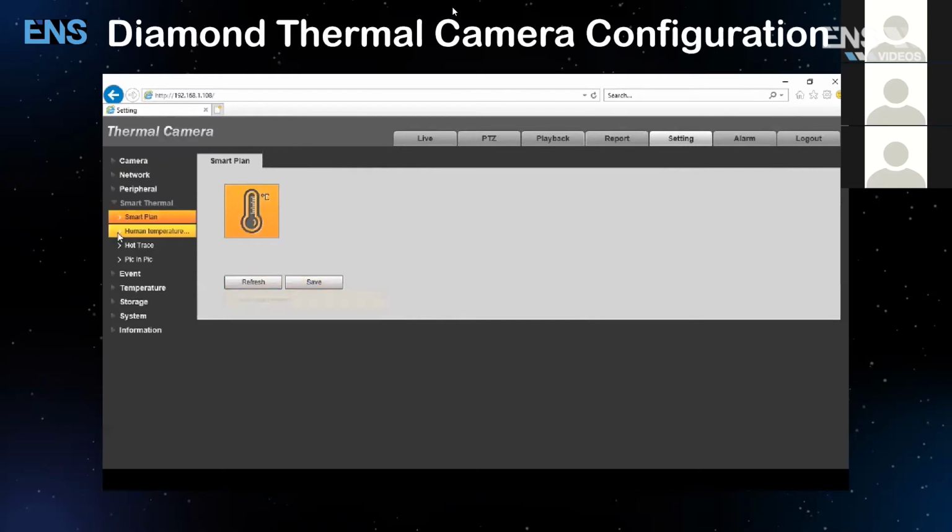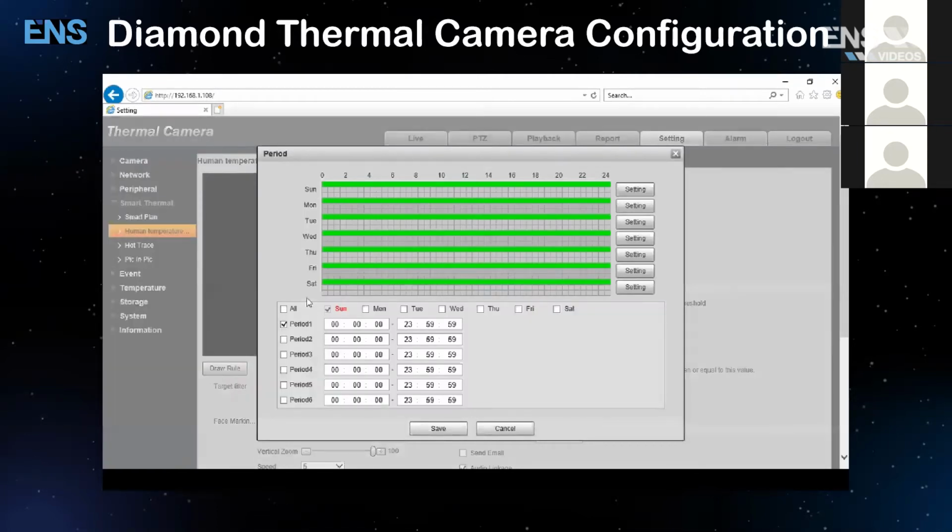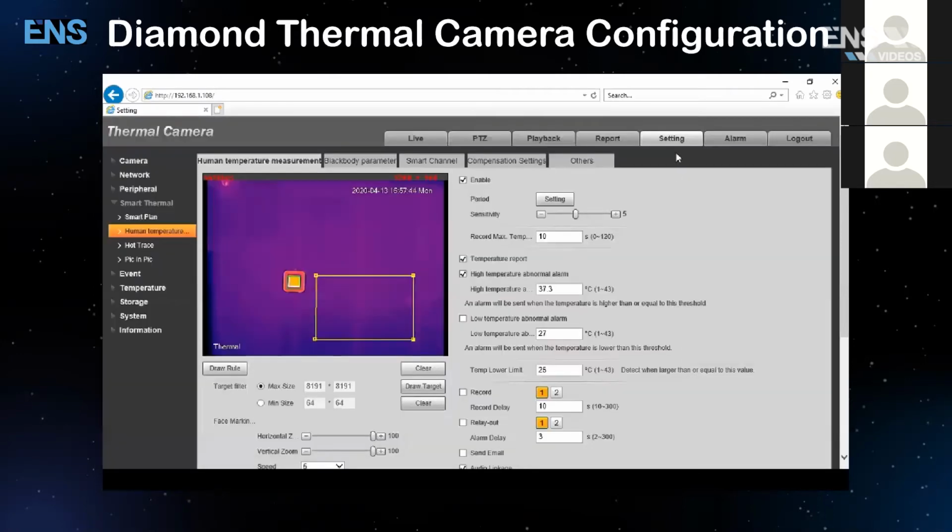Once that's done, you're going to go to Human Temperature. You're going to note that there are at least 5 tabs here. The first thing you want to do is start with the human temperature measurement, check Enable, go to Period, and make sure every day is set. By default, it's set for 24 hours. Click Save.